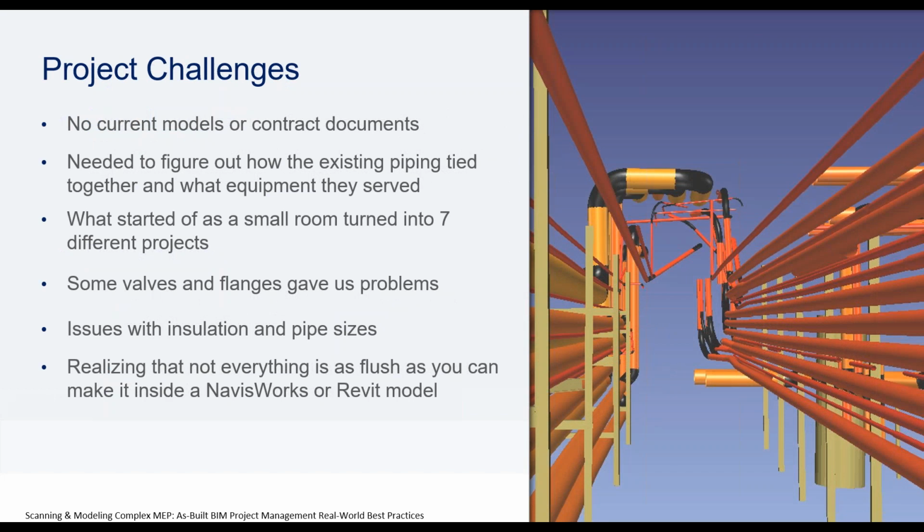Okay. So some of these challenges, like I was talking about earlier, is because this was an existing part of the hospital that was built in the early 90s, they didn't even have anything close to a 3D model or even a contract document to give us a starting point. So everything pretty much underground was an unknown for us. We needed to figure out how that existing pipe tied to the other pieces of equipment in the hospital and what we needed to shut down in order to tap into those existing lines.